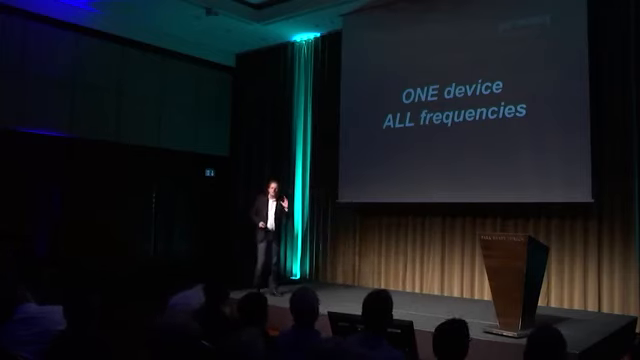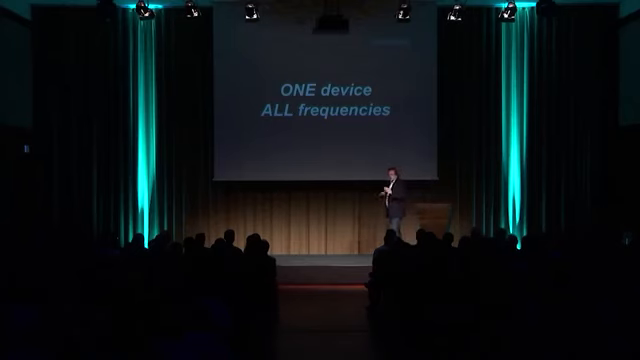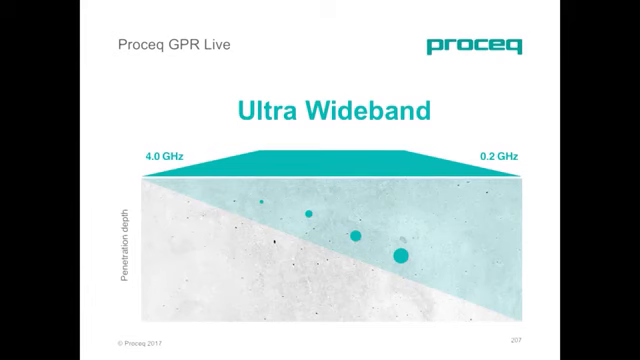And it is not a device where you need to switch between the frequency depending on what you want to scan. No, at all times you have all the frequencies available to you. So when you scan with all the frequencies available, it gives you the maximum penetration depth and the maximum resolution. We call this technology ultra-wideband technology. We have integrated frequencies from 0.2 gigahertz up to 4 gigahertz, with a focus on all the relevant frequencies that are needed for concrete inspection.